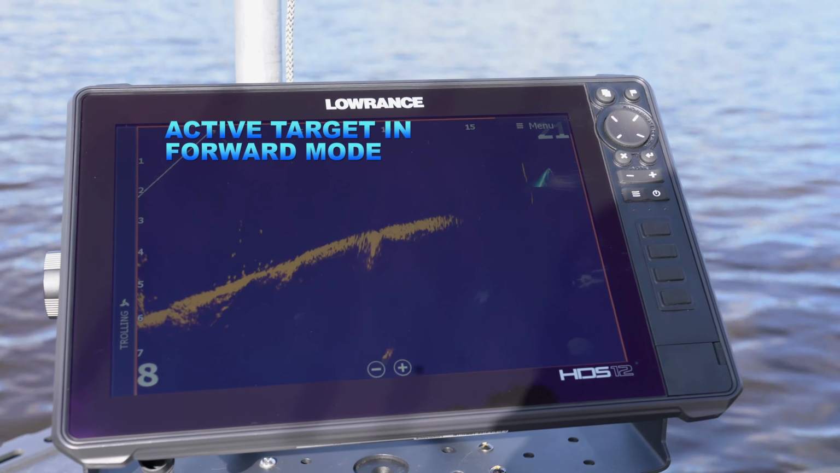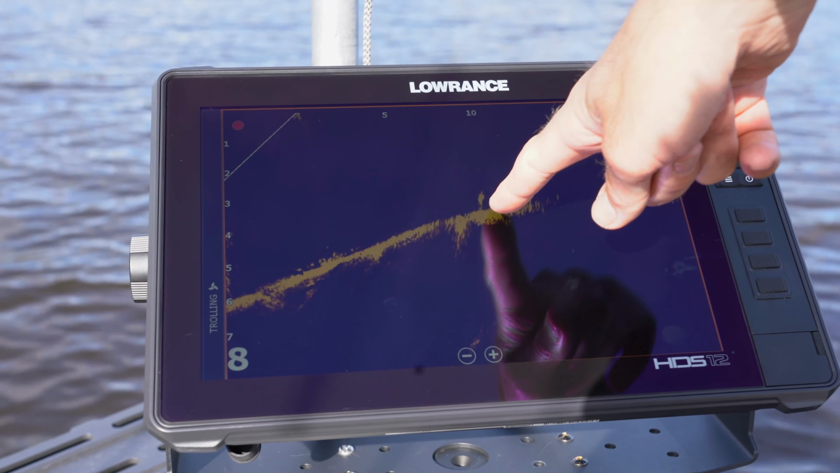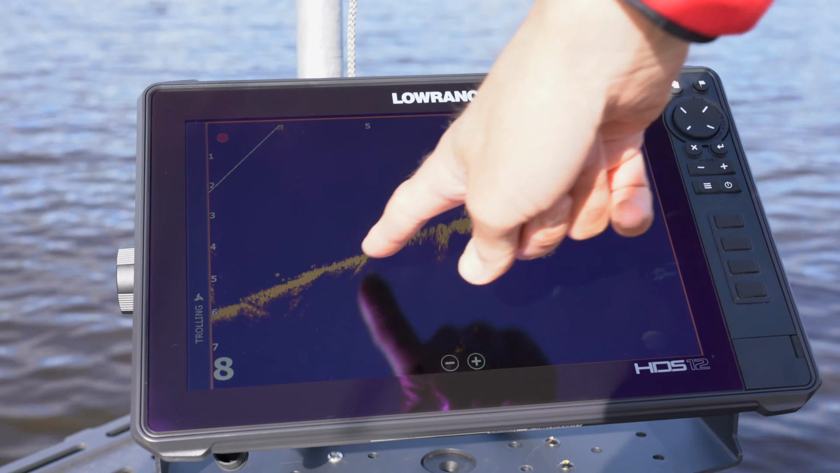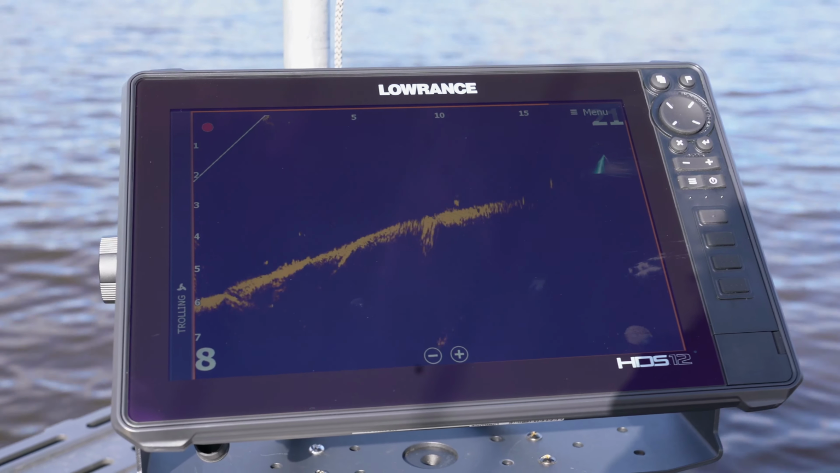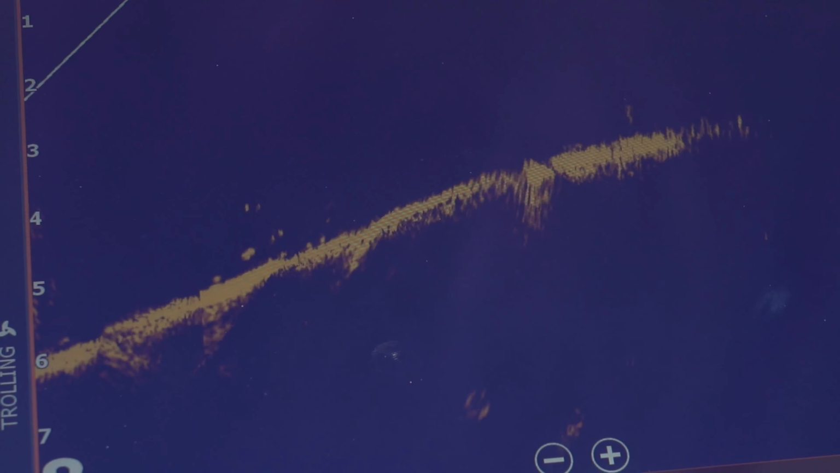Okay, I'm just dropping down my lipless crankbait into this school of redfin. Look out in 10 meters, there's a nice big fish. He was here earlier. He came and had a look at my lure and disappeared, but now I'm jigging my lure up and down and we've got all these redfin just coming up off the bottom, clear as day.